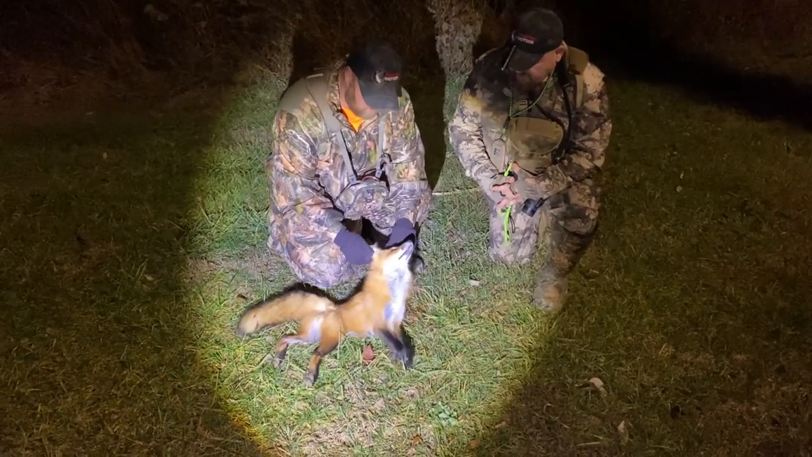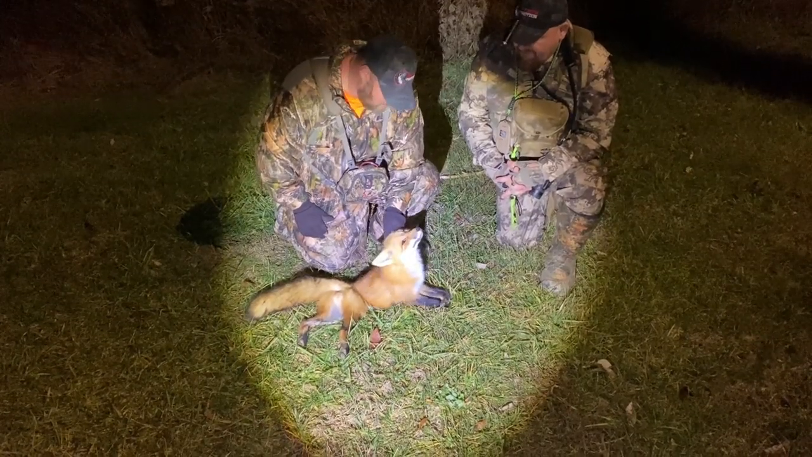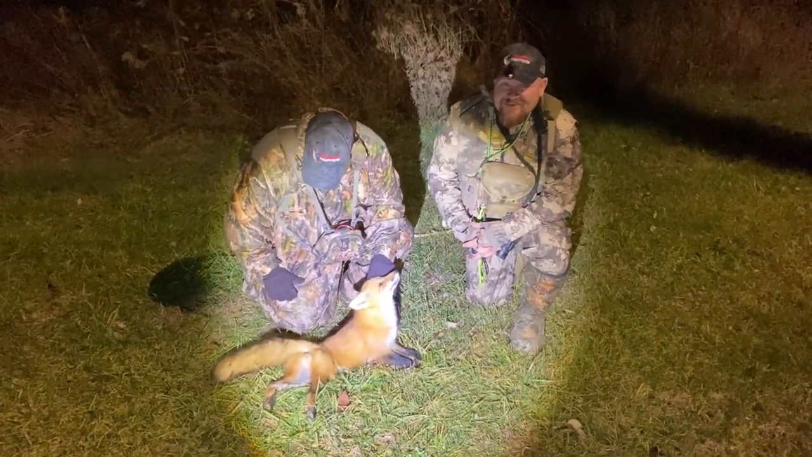Going out here to pick up this red fox, we had about 75 to 80% humidity. It really affects the outcome of the thermal. This is the Pulsar XQ30. You can really see it's struggling. What we got, Dave? There you go, a little male red fox. We're just about in zombie mode.